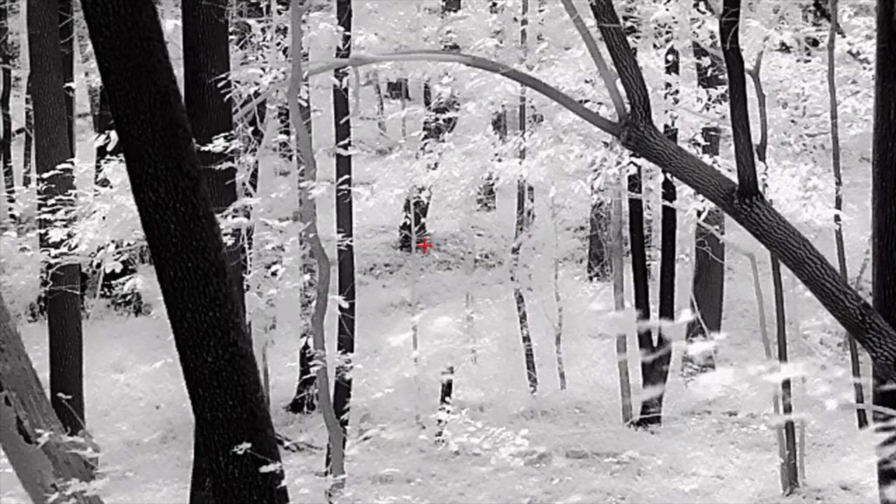You think he's on that ridge? Okay. He's probably running that trail that deer ran.